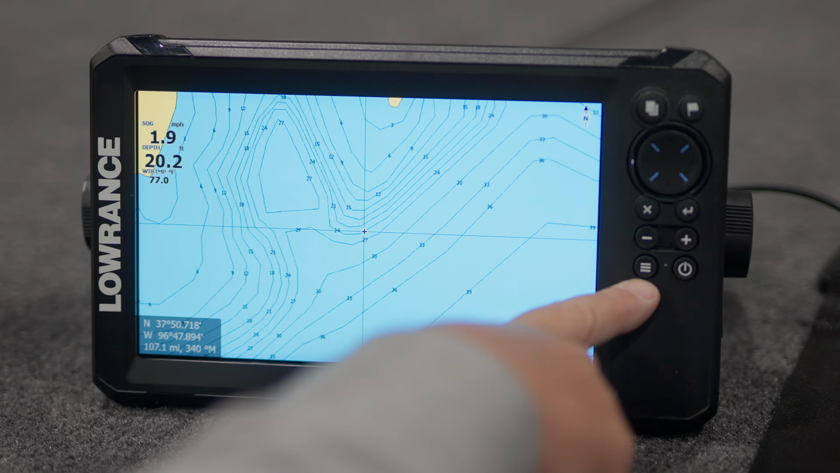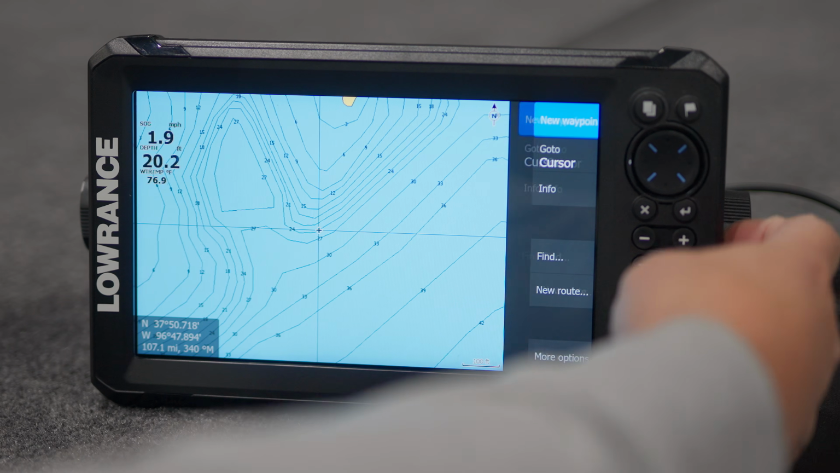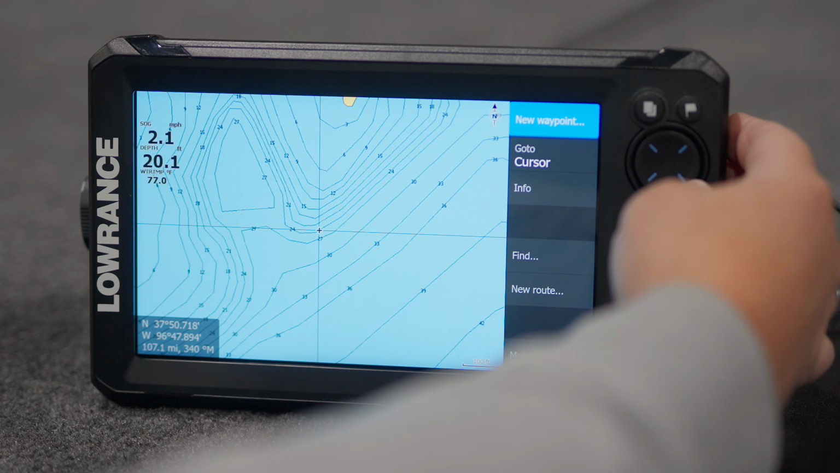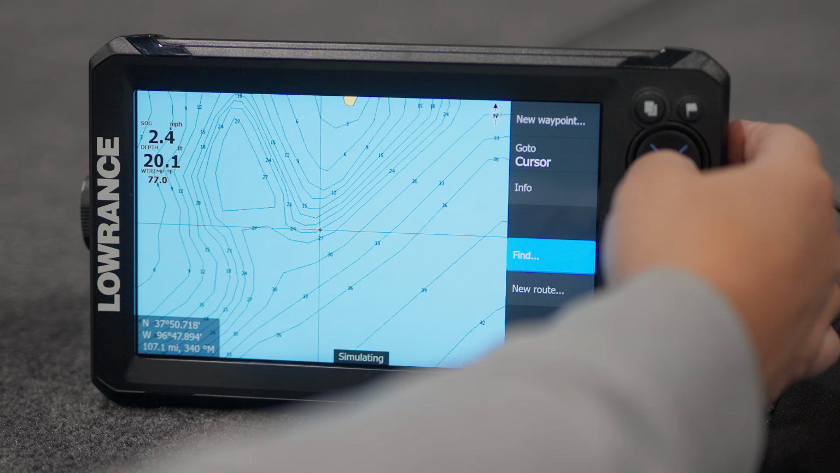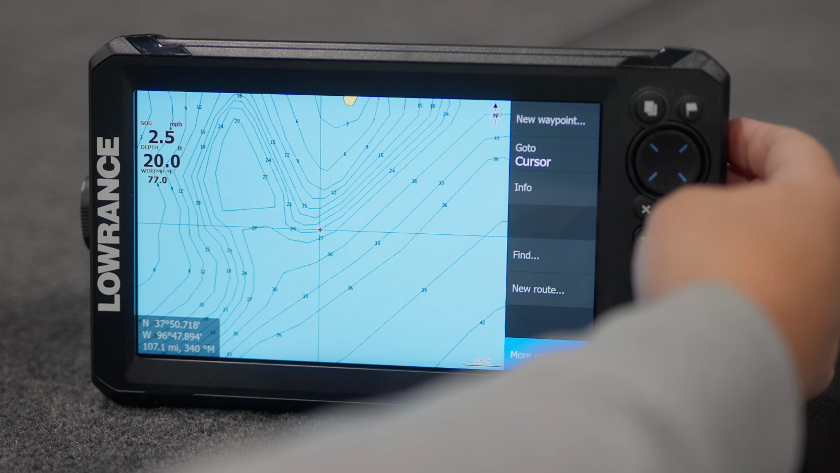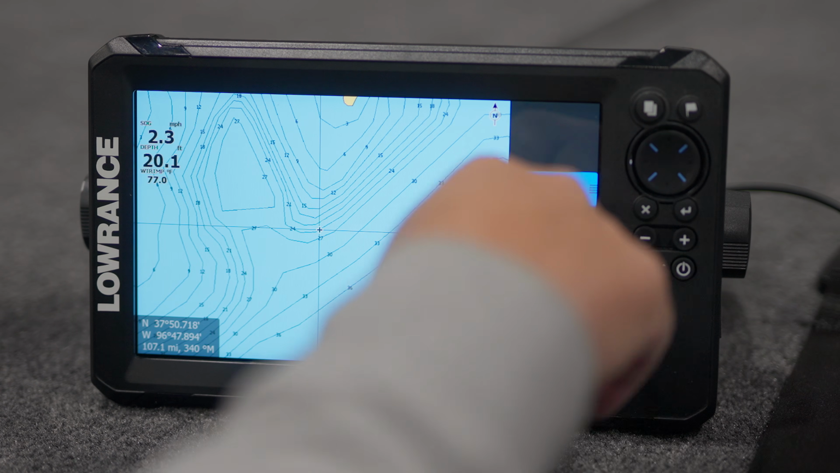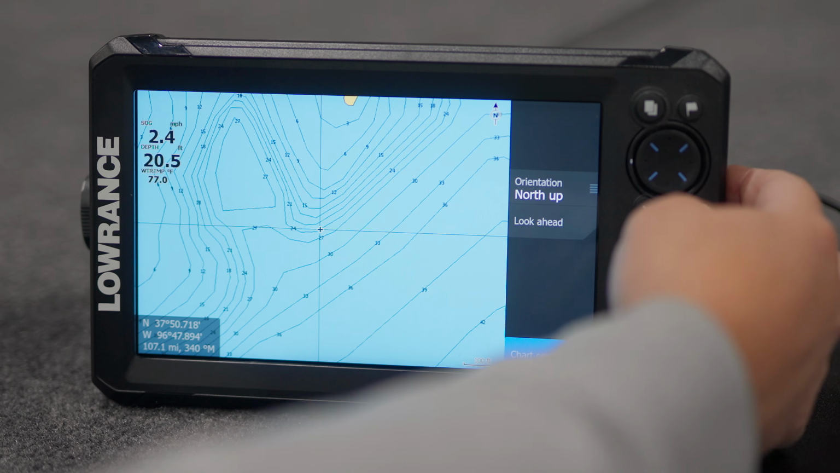To get into our menus, we're going to hit this button with the three dashed lines. Get in there. We could create a new waypoint, or we could hit our flag. Come down here, we could do a new route, or go to cursor. So same options here. When I go to more options, hit enter, we can change our orientation. We can look ahead. Come down here to chart options.